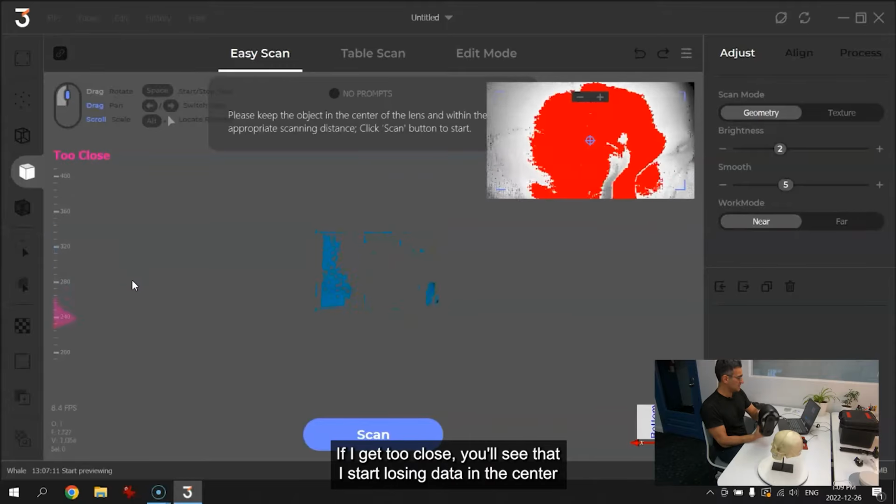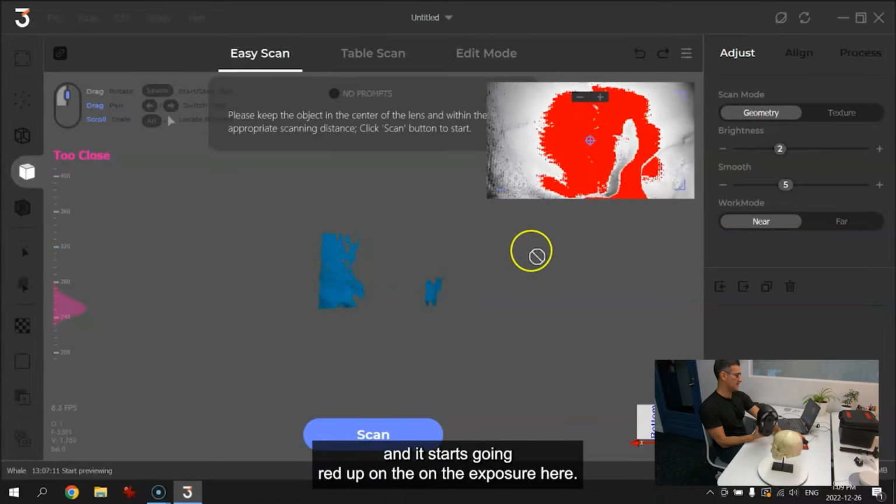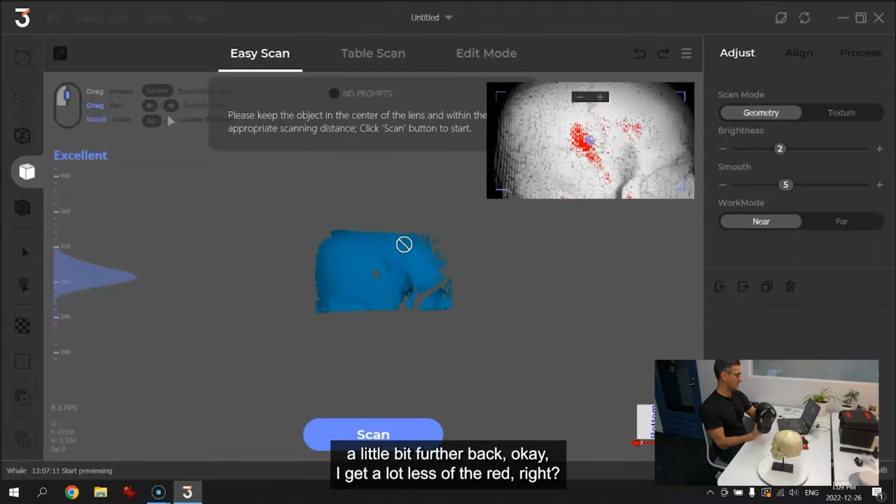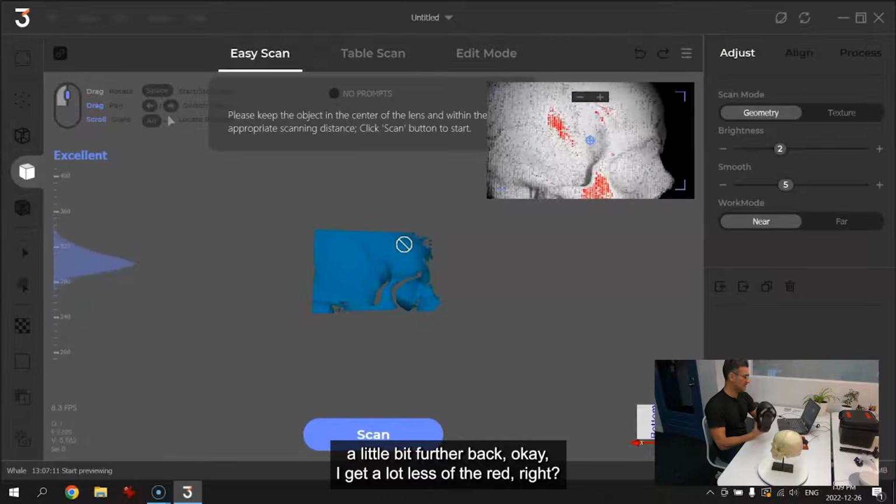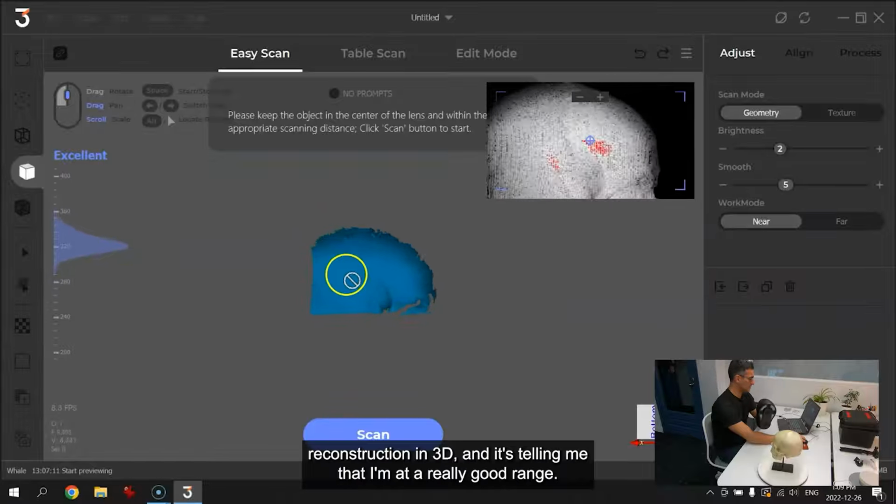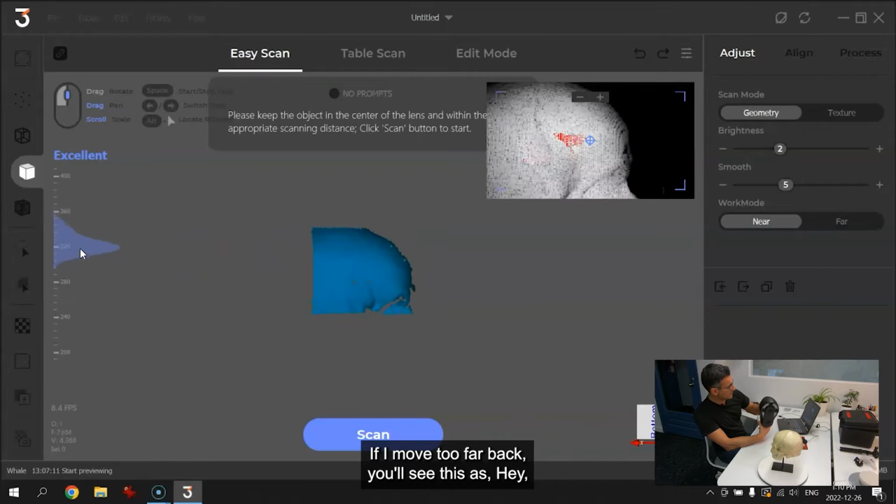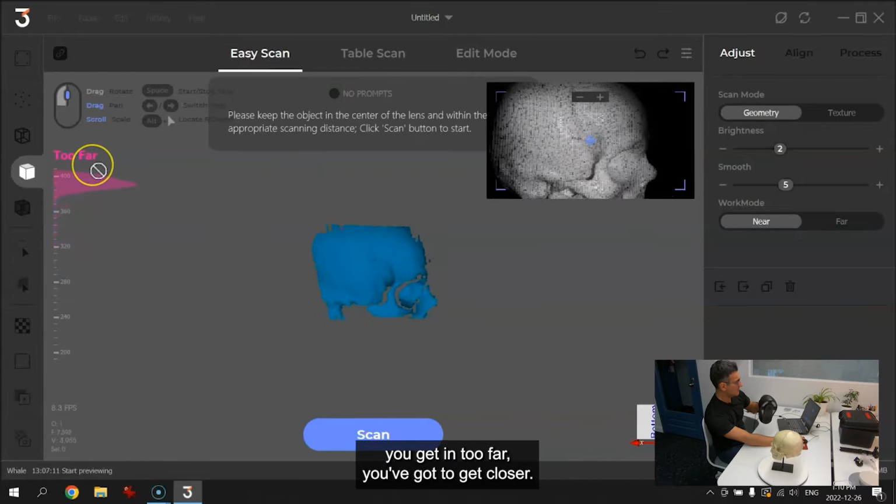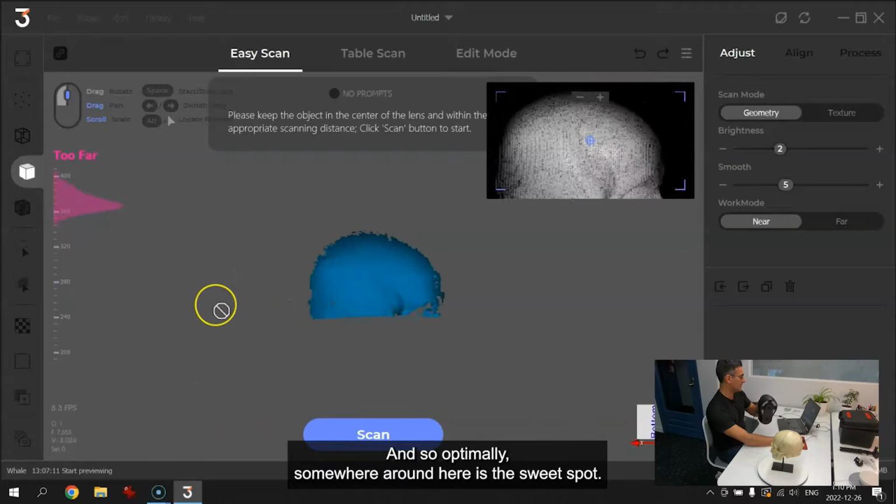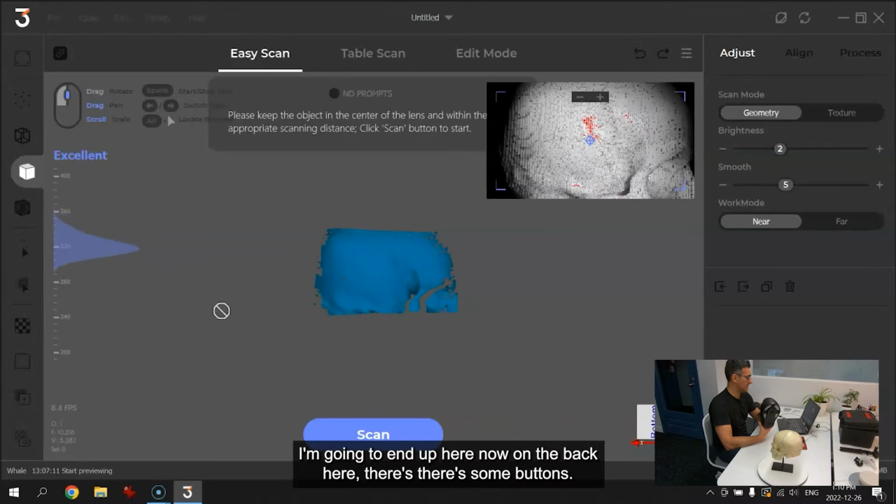If I get too close, you'll see that I start losing data in the center, and it starts going red up on the exposure here. So it's too bright. Okay, it's too close. As I move a little bit further back, I get a lot less of the red, right? So the lights are not overpowering that particular model. I'm getting good reconstruction in 3D, and it's telling me that I'm at a really good range. So I have to think about where I am here. If I move too far back, you'll see that it says, hey, you're getting too far. You've got to get closer. And of course, if I get too close, it says you're too close, okay? And so optimally, somewhere around here is the sweet spot. So that's what I'm going to do. I'm going to end up here.